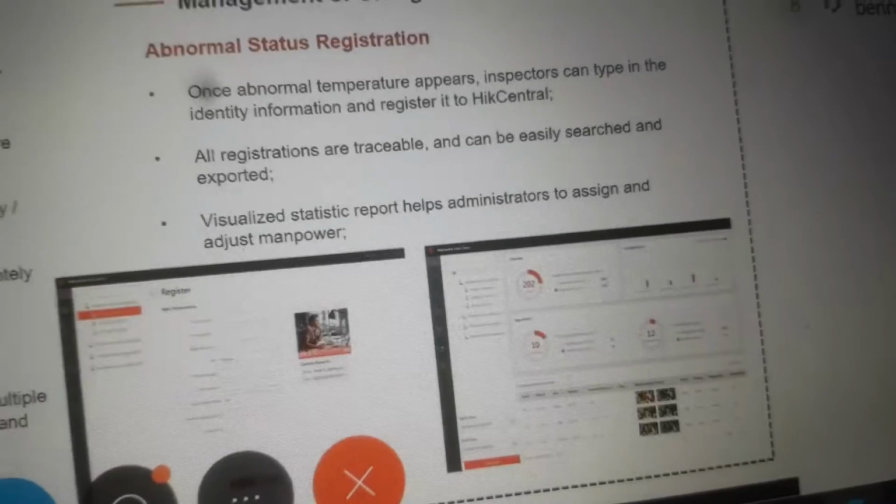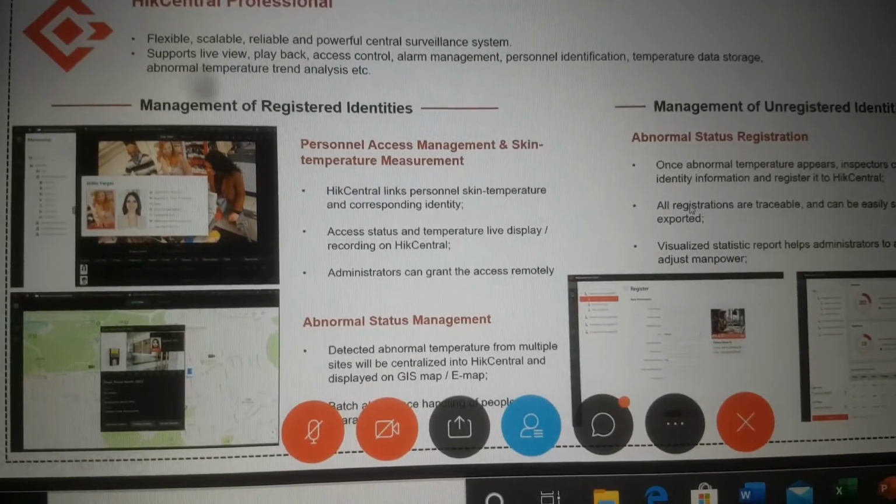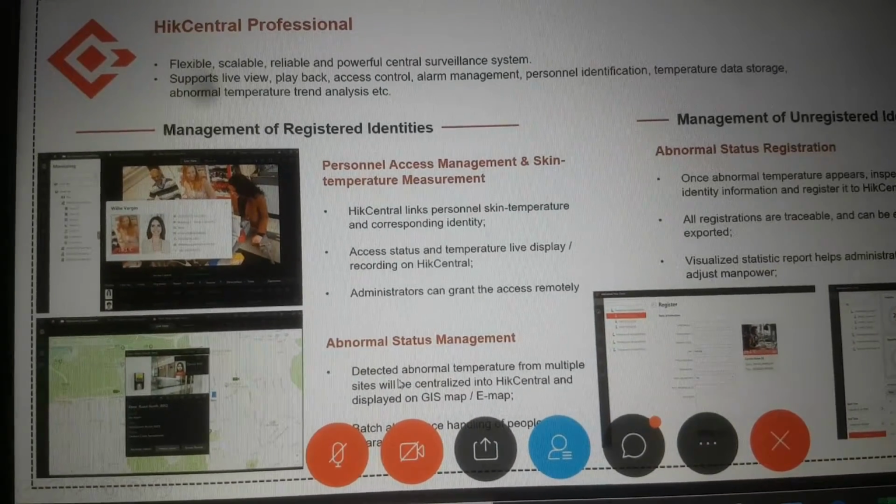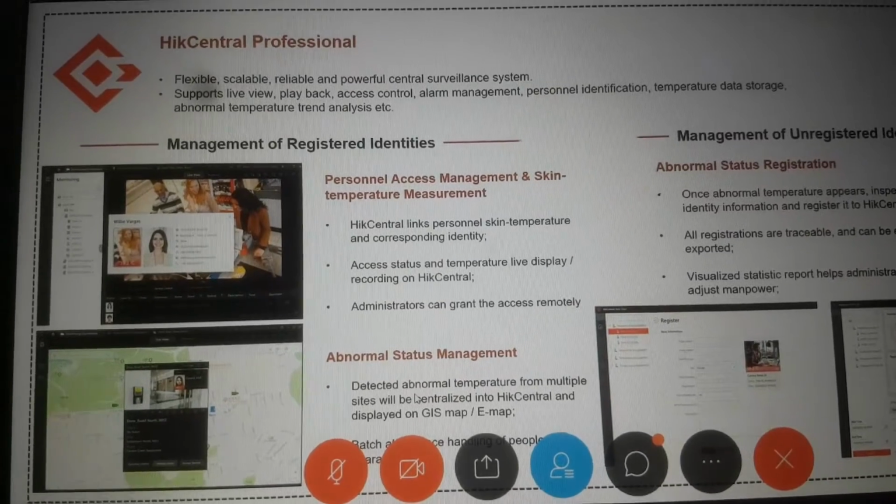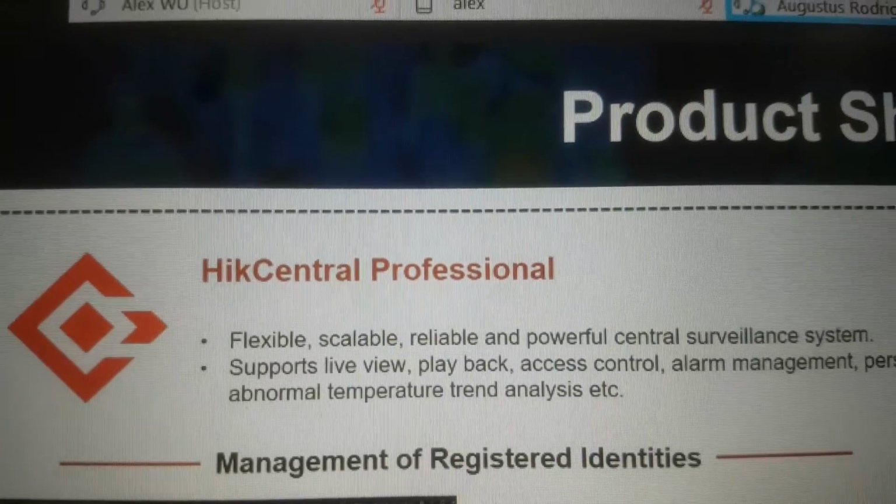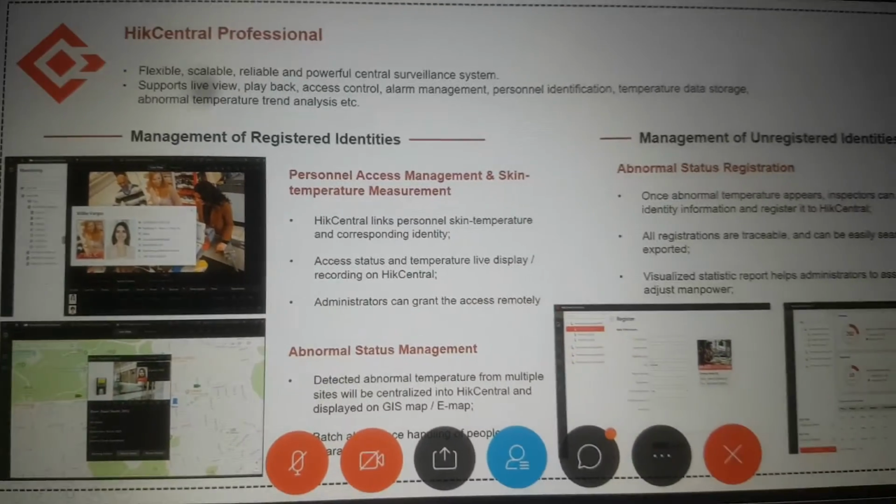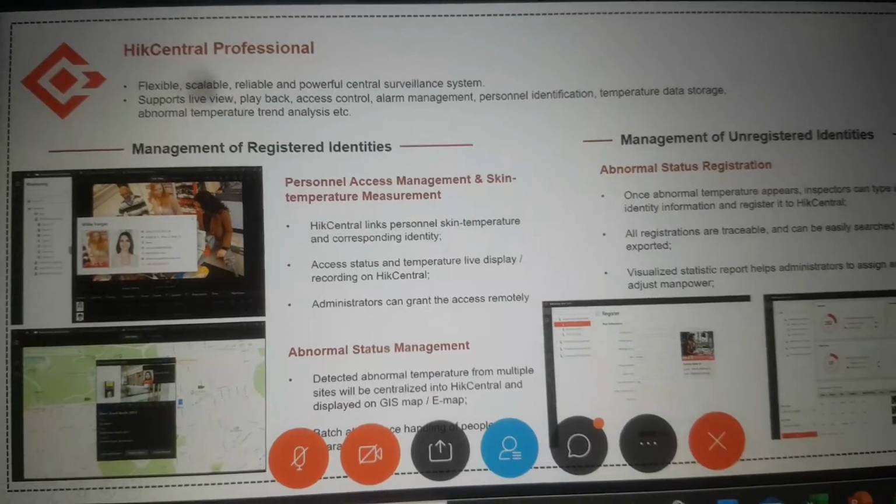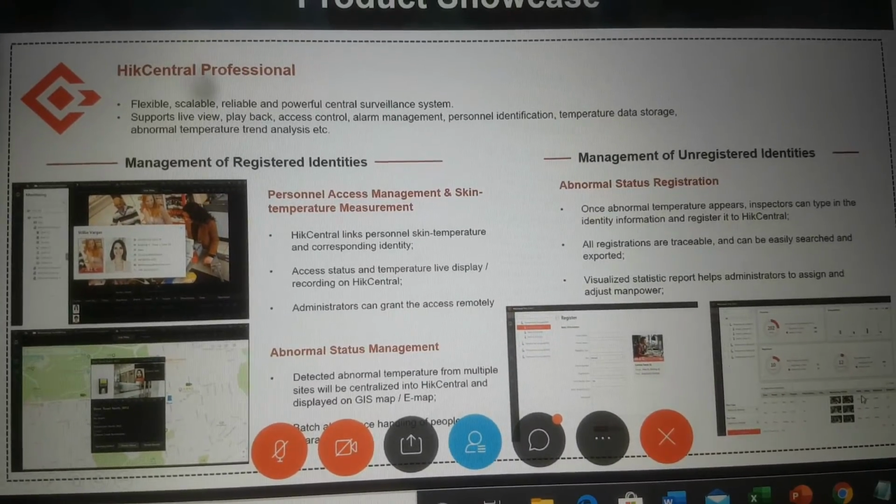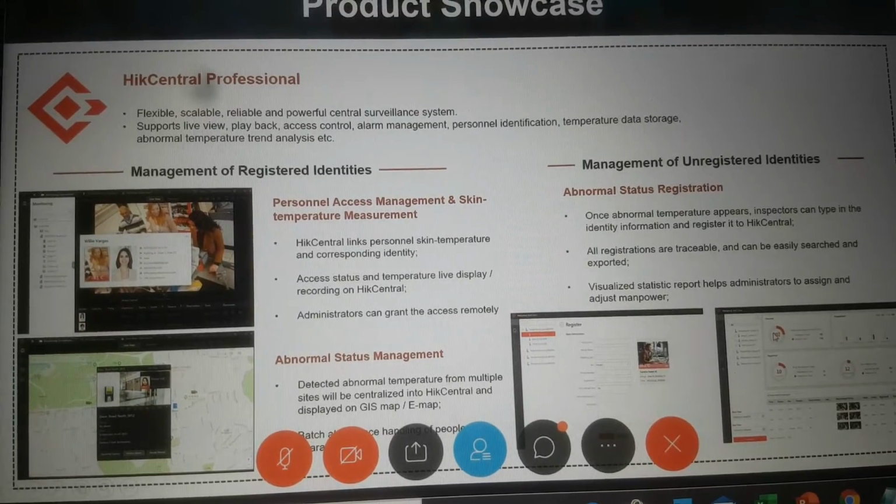And then when it comes to Central Professional, we have detailed reporting software. It is basically paid software, because we do have other free software also, but there is always a limitation in pulling out all the detailed reporting. Here, if you see, we have a detailed chart or dashboard where you can see abnormal temperature and all those things.